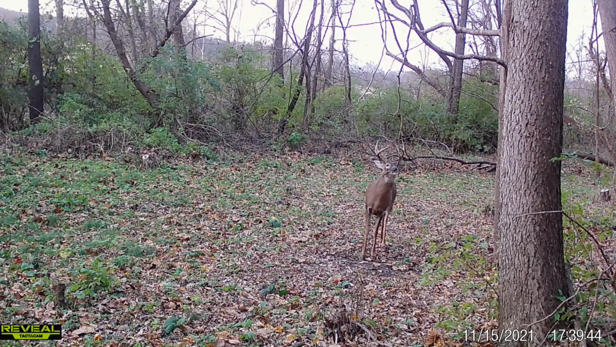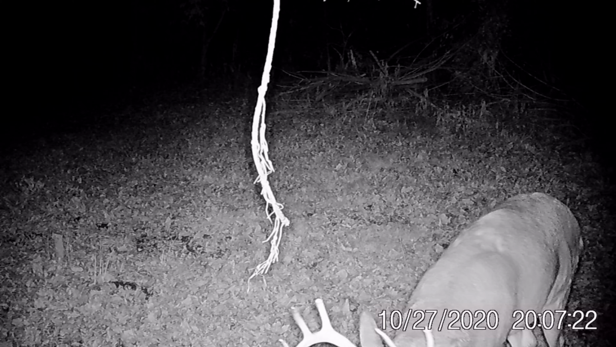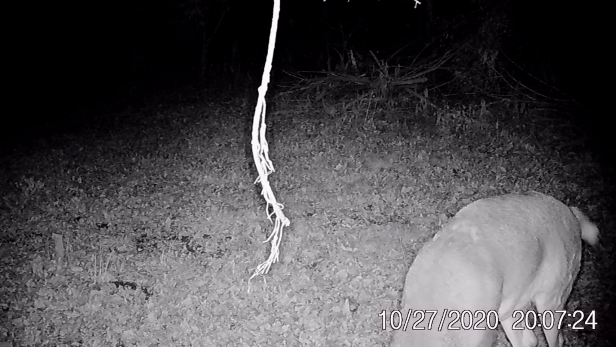I want cameras in there right away. I want them to tell me the second that shift happens. I don't want to wait and then come in October 15th and find out these deer have been scraping this place up, rubbing it up, and I was too late to the party. So that's what I'm looking for when I'm looking for fall sign.